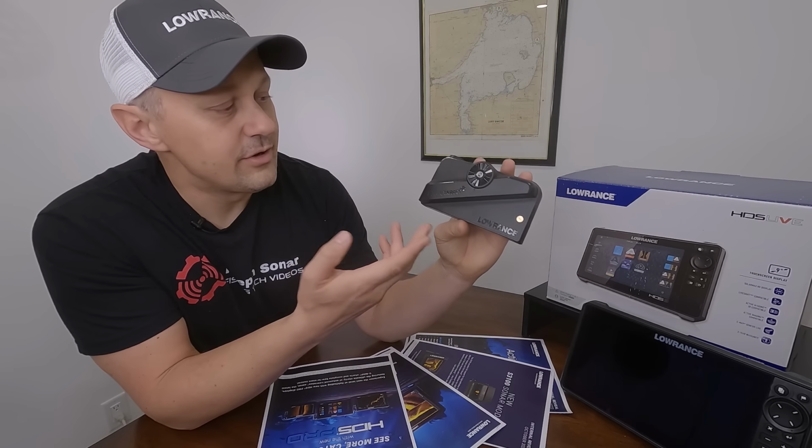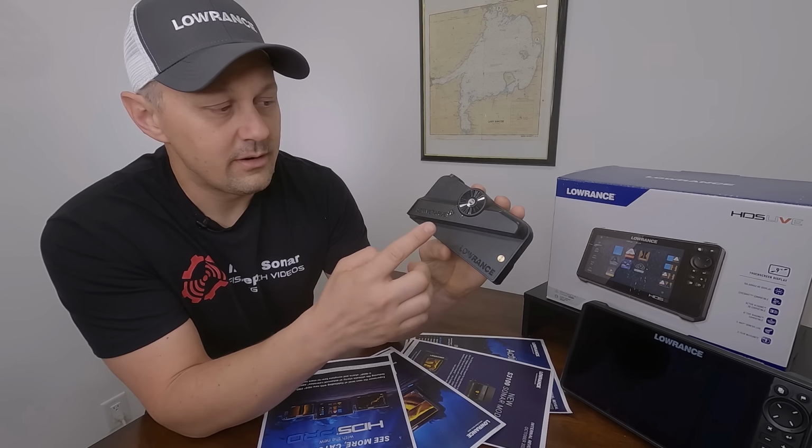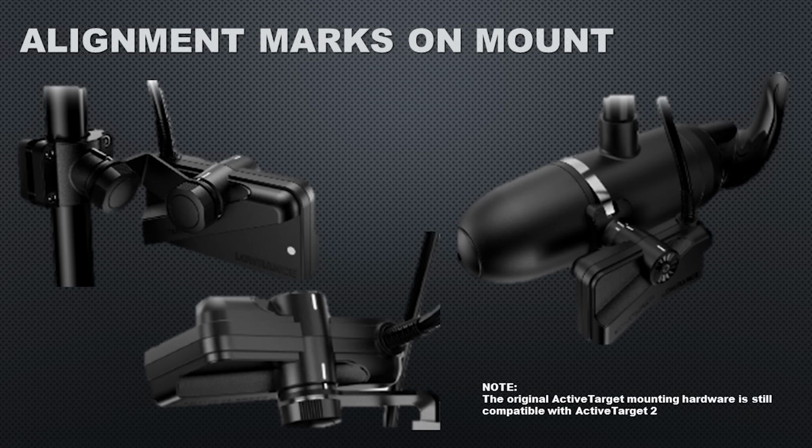The ActiveTarget 2 transducer is going to look just like ActiveTarget 1 other than the number 2 designation on the transducer so you can identify it. But there is one other thing that they've done to the transducer. They've added new white markings on the alignment marks, so it's much easier to align your transducer. So you can see here in the different views, we have those white marks to help you know how to angle your transducer correctly. So wives everywhere are thanking Lowrance for this, so their husbands no longer steal their nail polish in order to make these marks themselves.